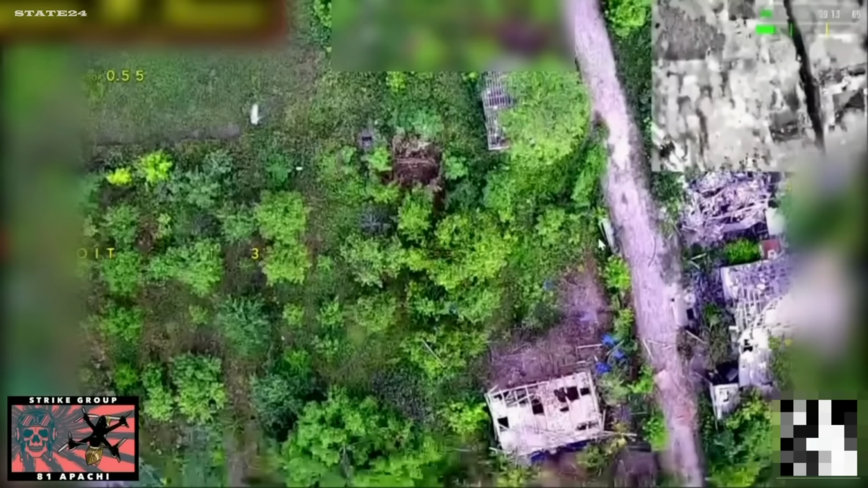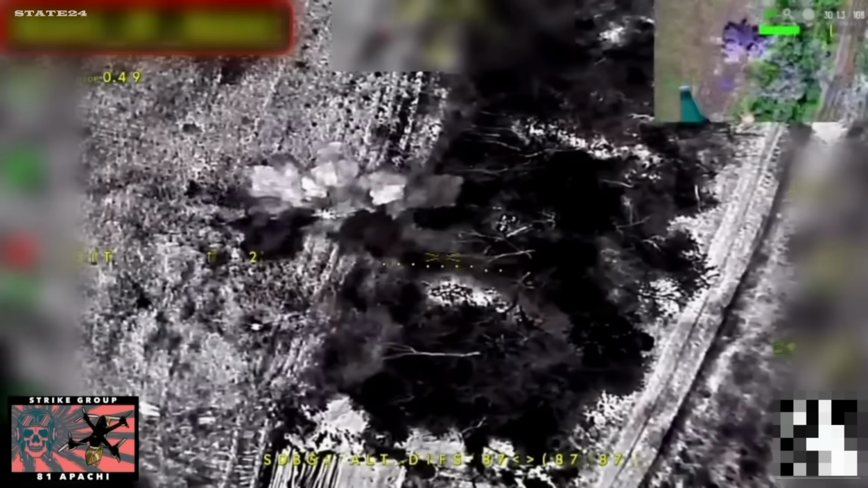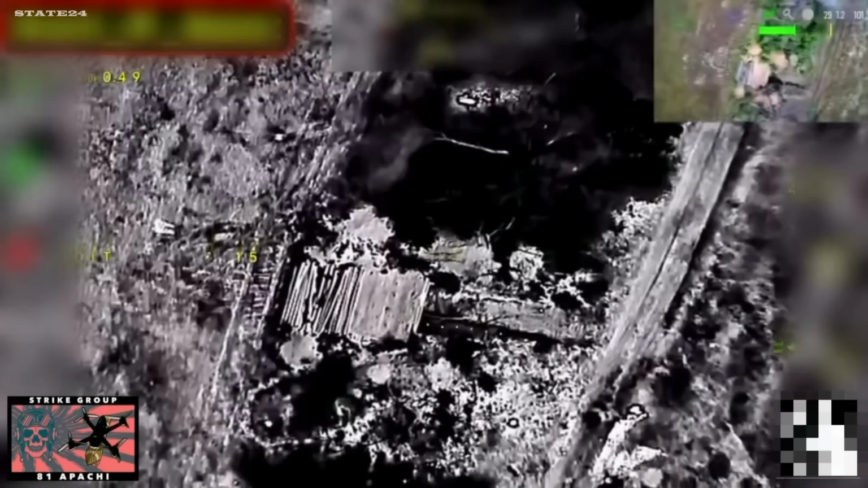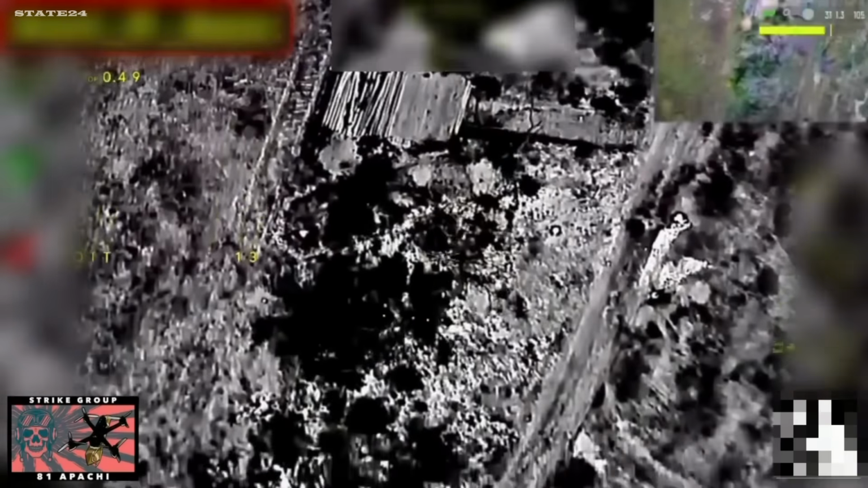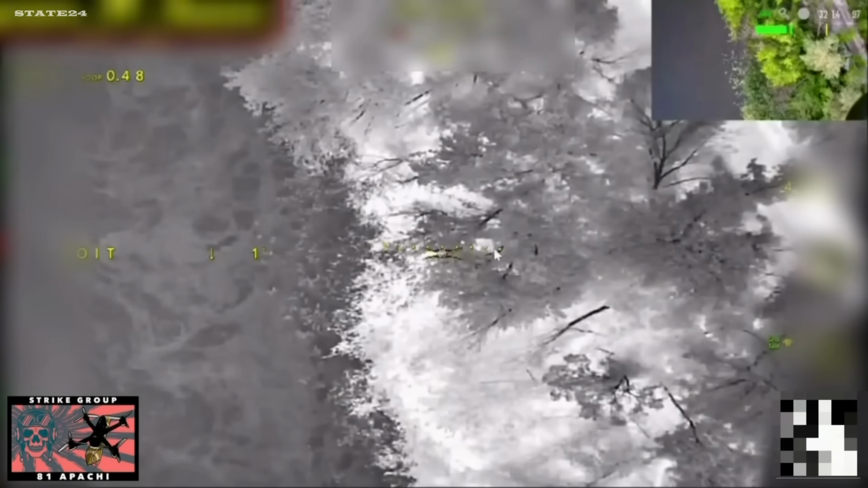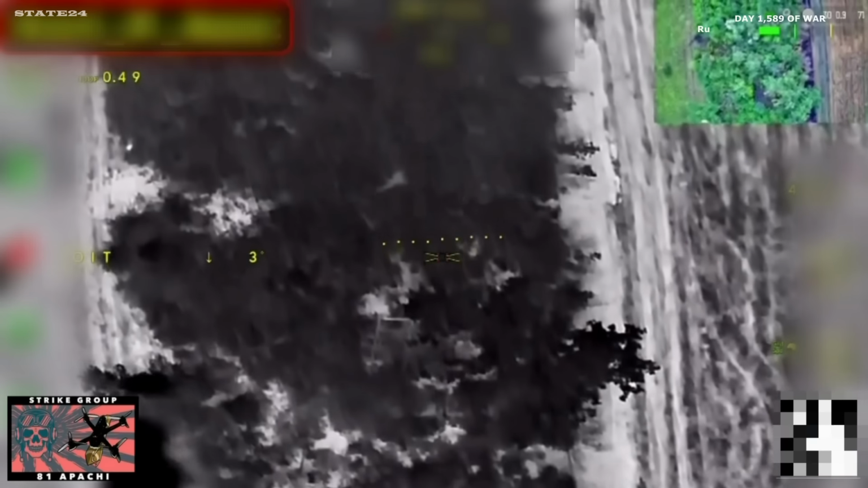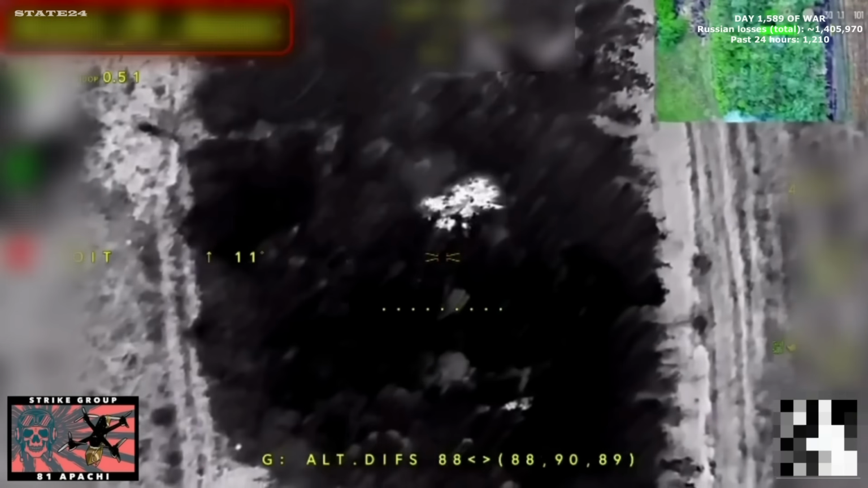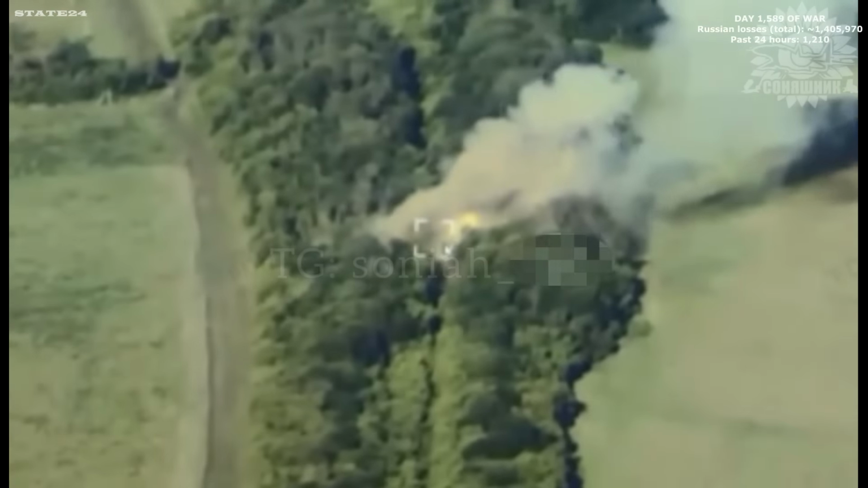Wherever Russian forces try to shelter, dig in, or build up strength, Ukraine's Apache bombing crews are already working the coordinates. Infantry positions, fortified shelters, troop concentrations, all becoming targets before they get the chance to matter. Each strike removes the ability to accumulate, to hold ground, to operate without consequence on this front. Tree lines, dug-in positions. From above, nothing stays hidden.